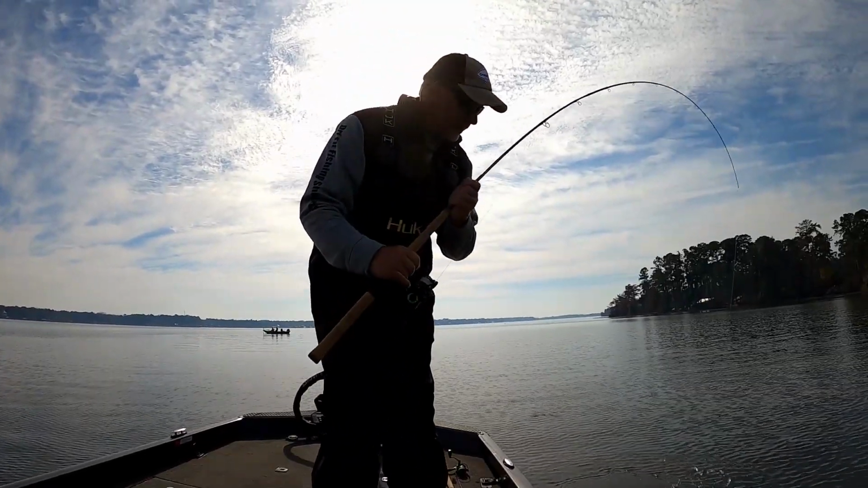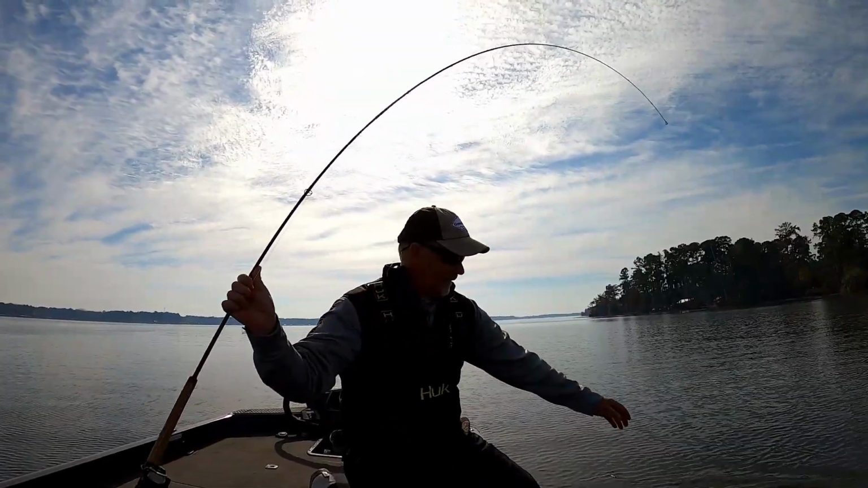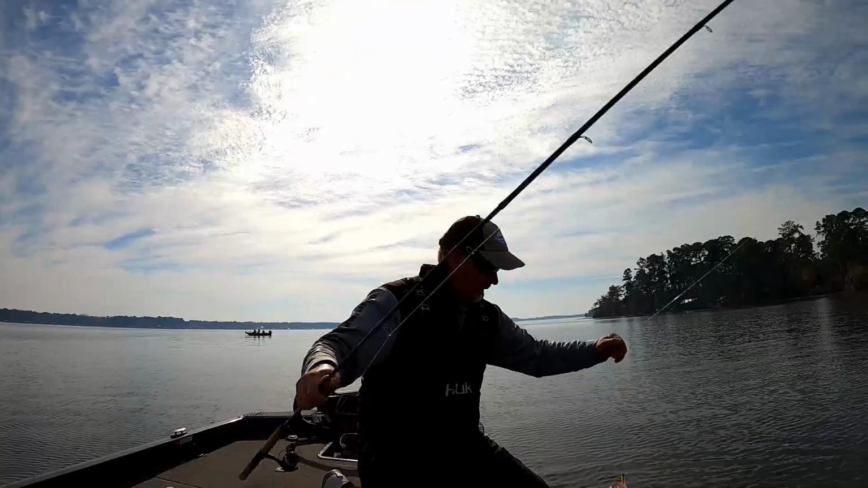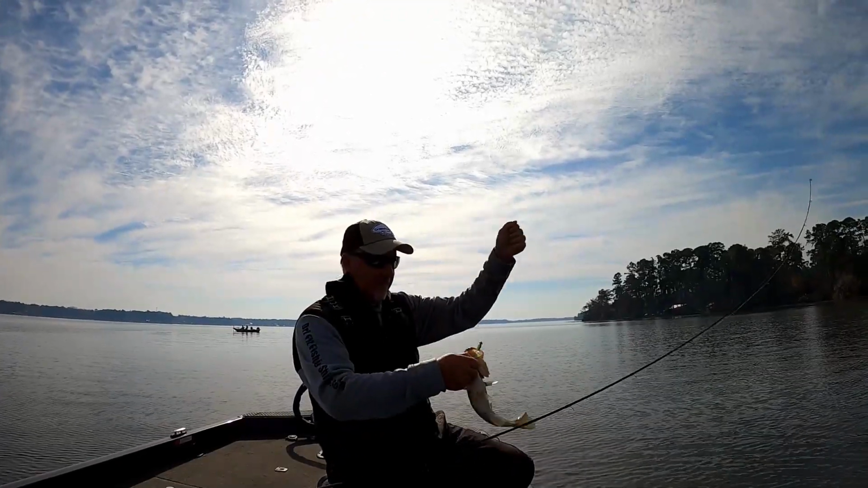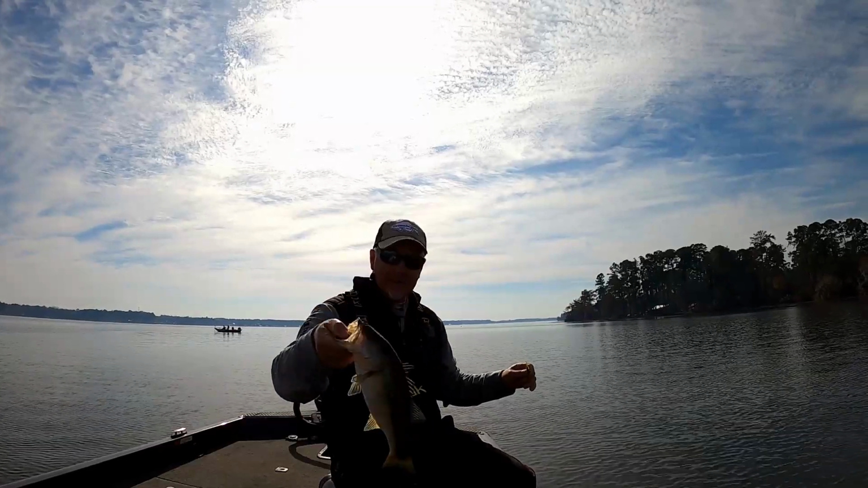Guys, that had a school of largemouth came by. I thought it was crappie. Little school of largemouth bass. How about that? They were packed together like crappie.